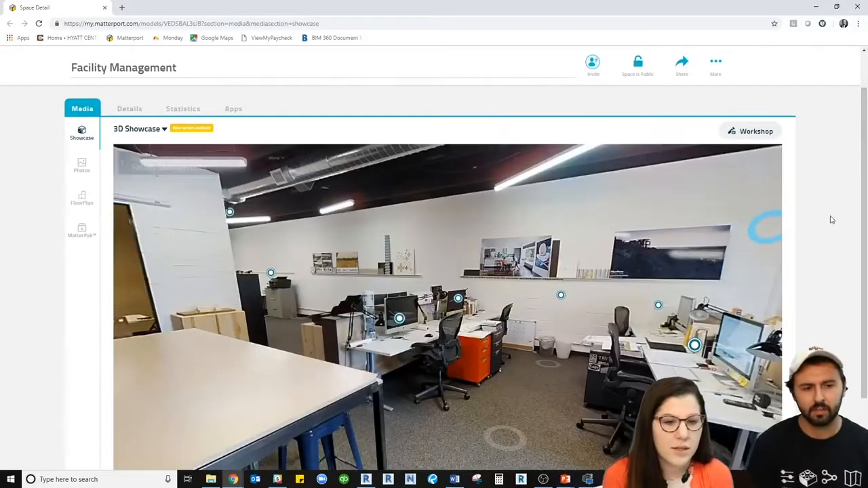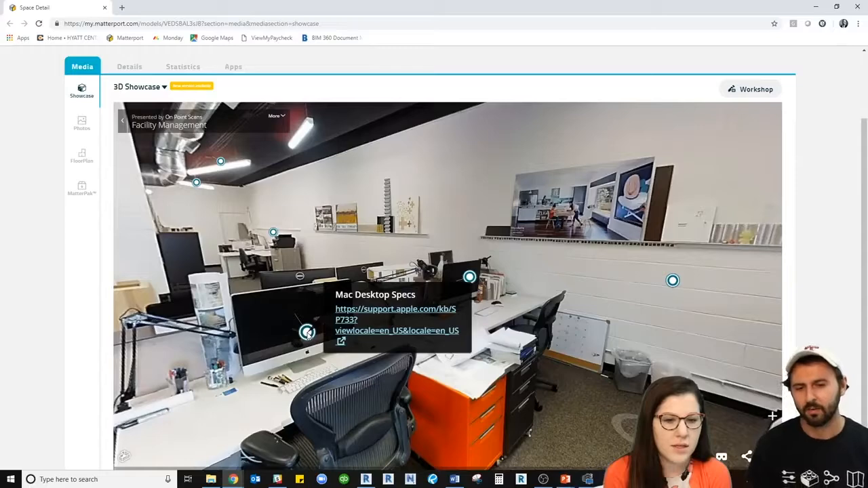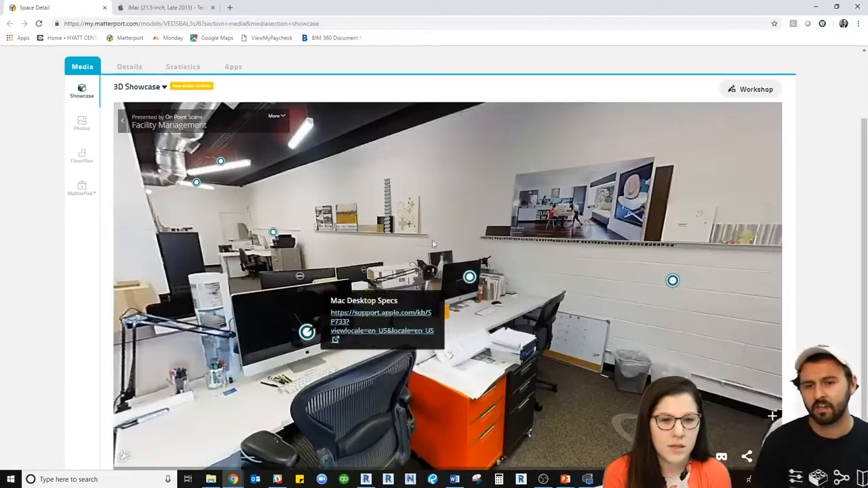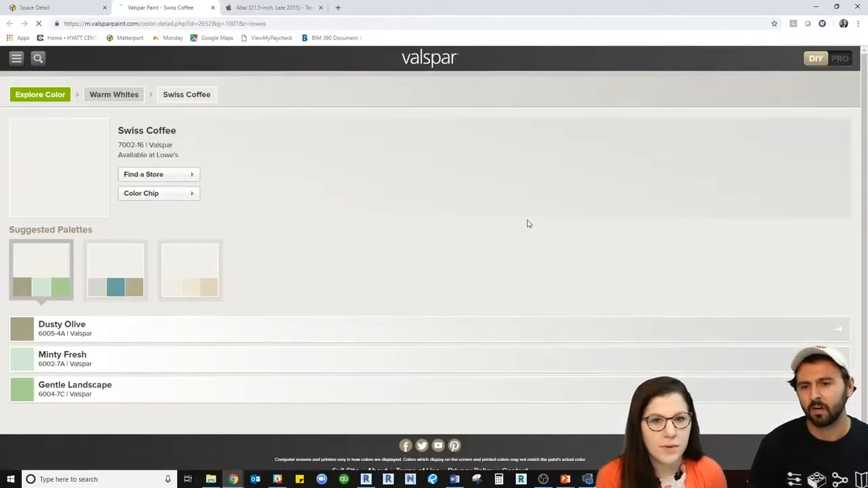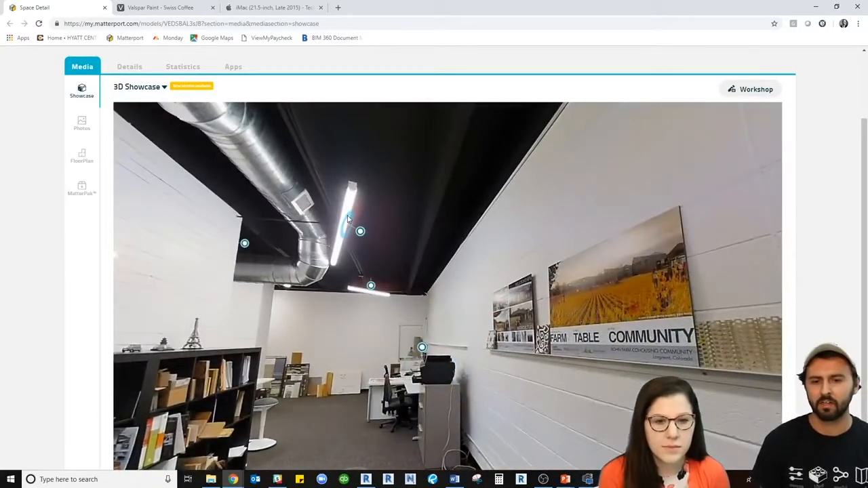Okay. So what we can see here is this is an office space, and we can click around, and then, what is this? So you hover over it, and this is a Mac desktop, and if you click on the link, it'll take you to this, the iMac 21.5 inch late 2015. Come over here. What is this wall? I mean, so like, what is this paint color? Follow our link here, and we have it. And you can go through your entire office space. You can see over here that we have lighting.